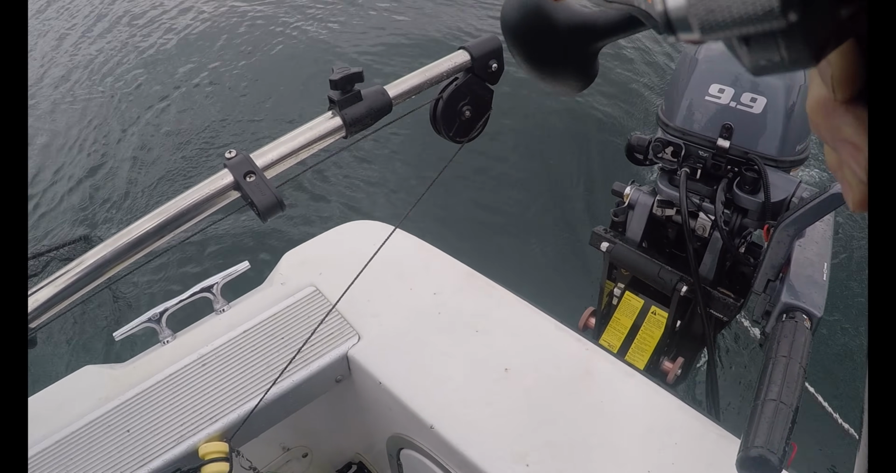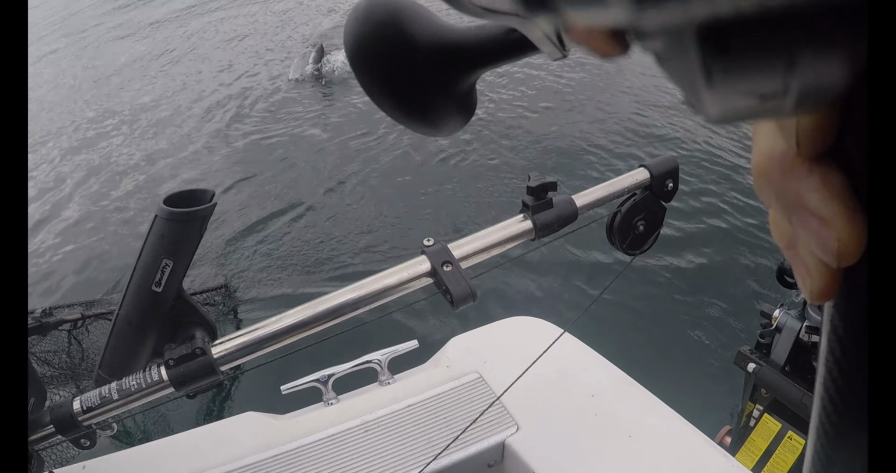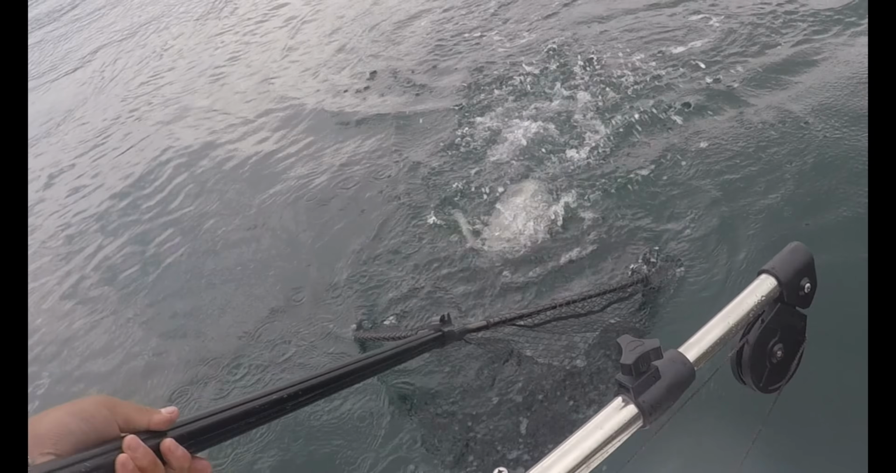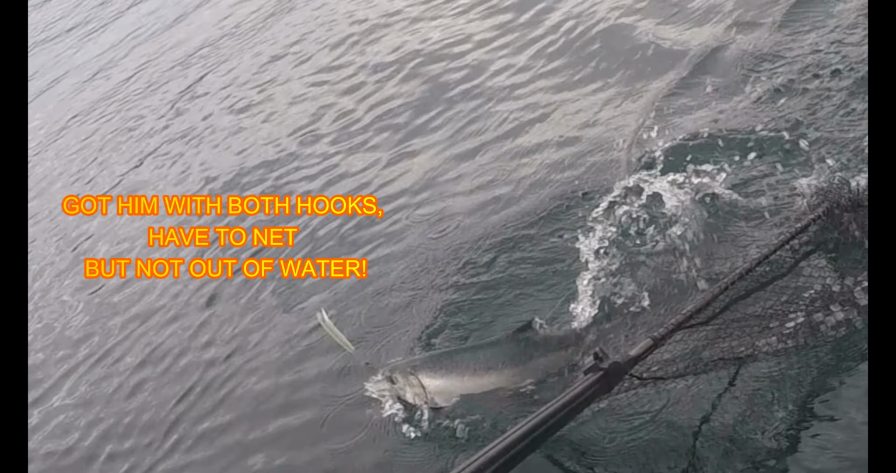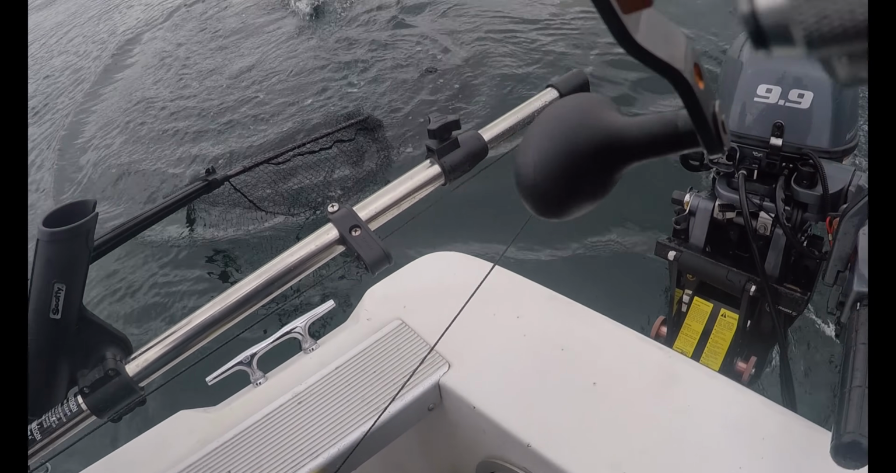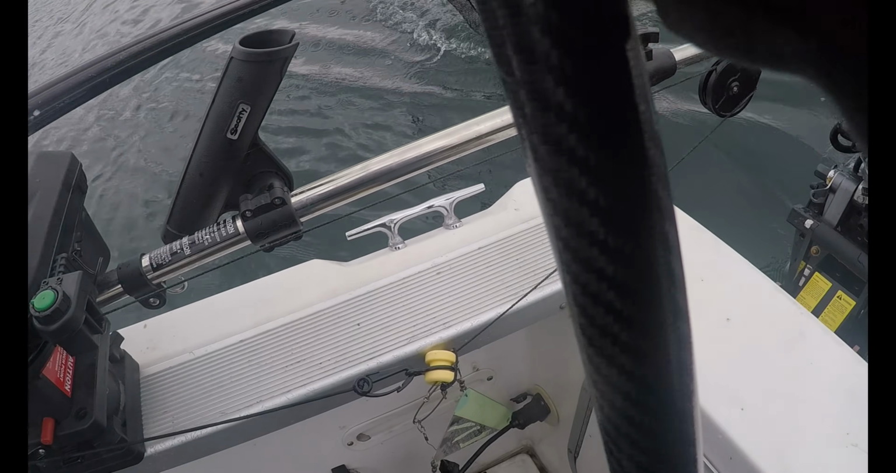Oh, please be a... it's a native. Look at that. Native. Now leave it in the water. You know what? Don't even net it. Let's hold on. Yeah, we're going to need to net it. It's holding down. Just keep it in the water.